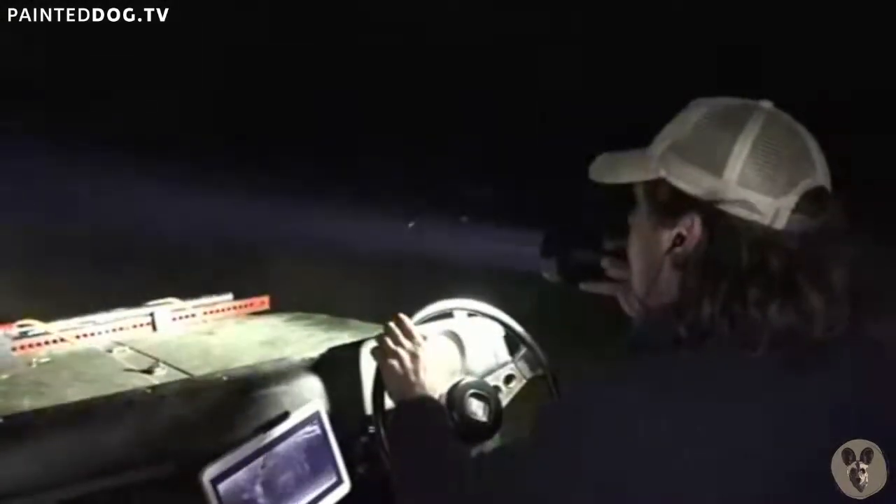Do you think if I pull to the right we might see it? No, I would say go straight. Do you think it's crossed the road? Yeah. Okay. So the leopard crossed the road this side. So it came from left to right. So I thought I saw something funny. Okay, so how far ahead do you think?